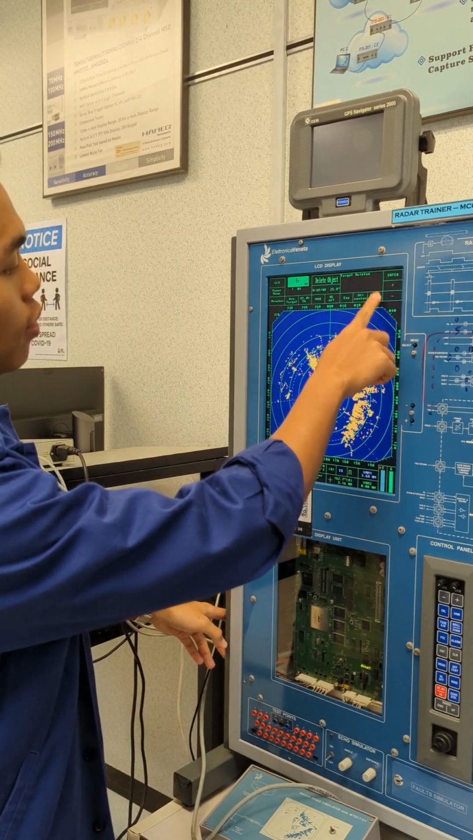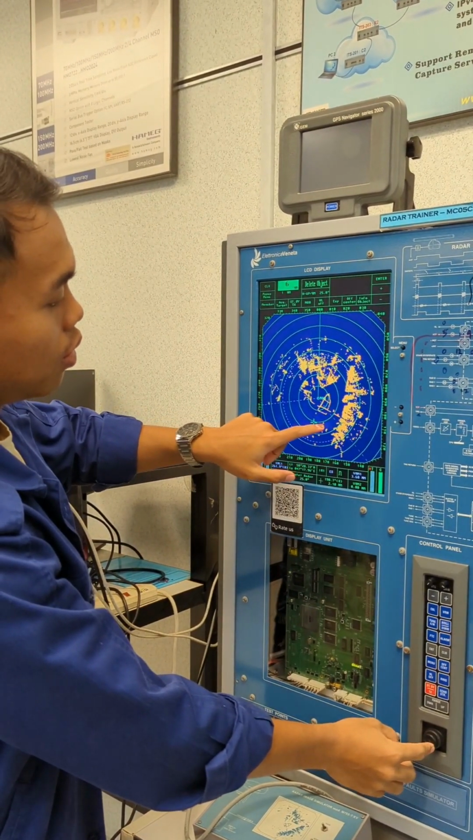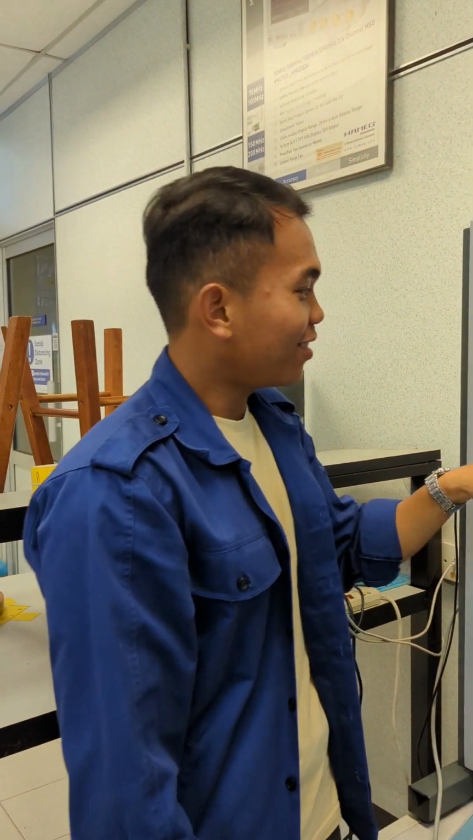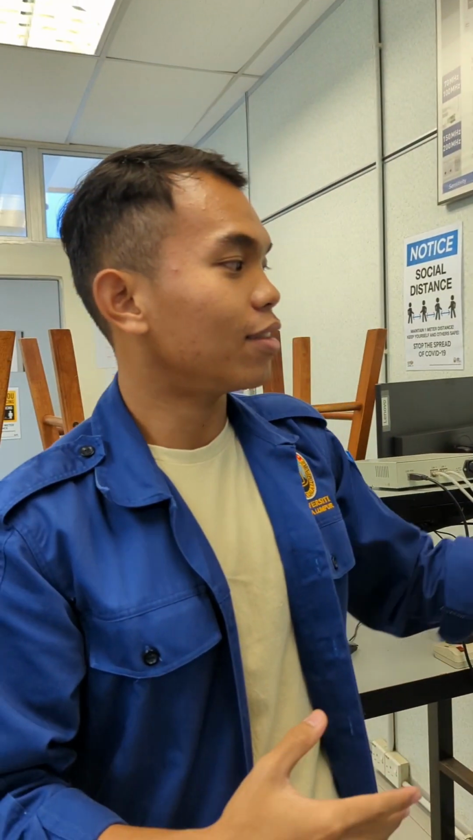the target is deleted. So the ring or the circle is not here. So these are the steps on how to delete the object that we don't want. So that's all from us.